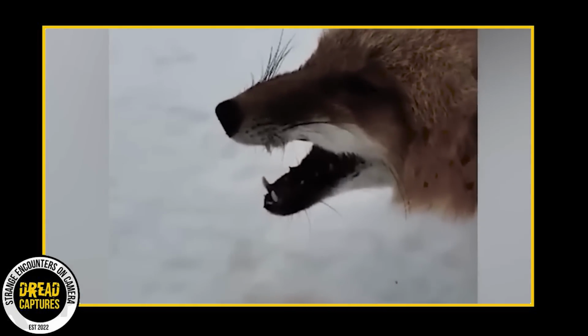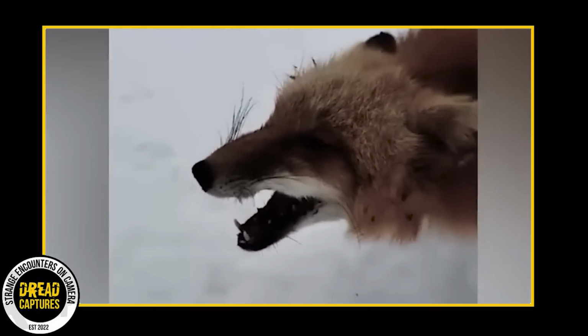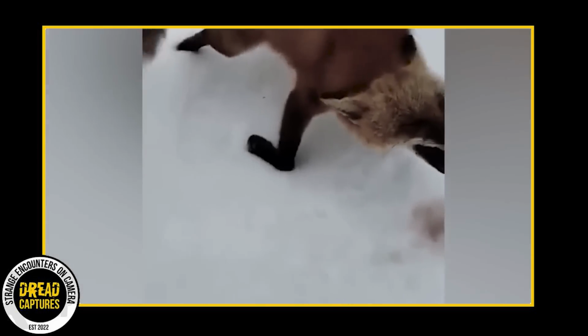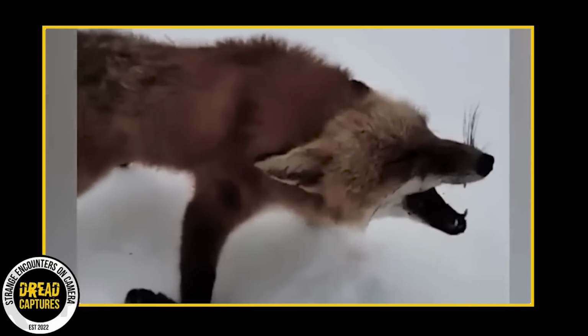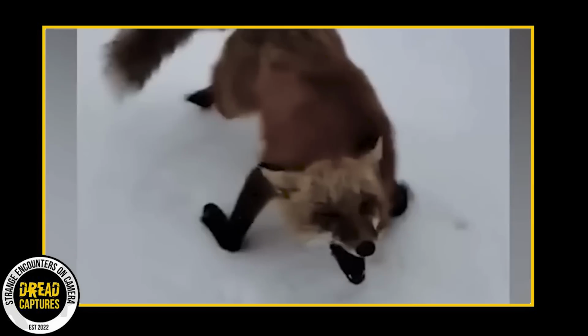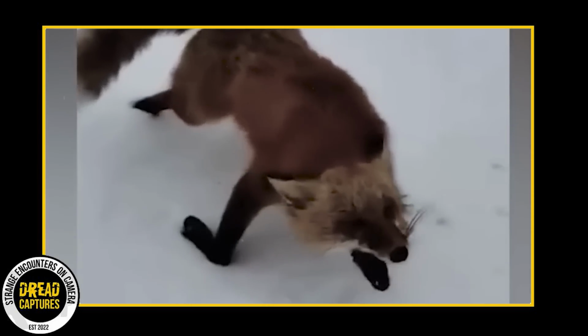Could we be looking at expertly crafted taxidermy? Man, I just don't know. If anyone knows more about this or has a logical explanation, please let me know. This seems nearly impossible, and I'd love to know if anyone has any experience with this.